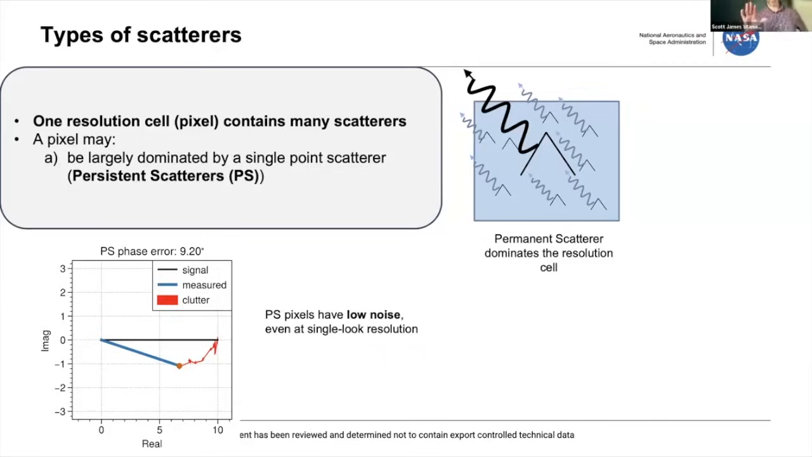And so the way people often plot coherent adding is to plot the complex numbers, or a phasor diagram like you see here. The idea of a PS pixel is that there's something in there that's very stable and reflects a lot of energy back. That's the black part, the signal that you care about. And all those other little parts contribute less, and they're often called the clutter.